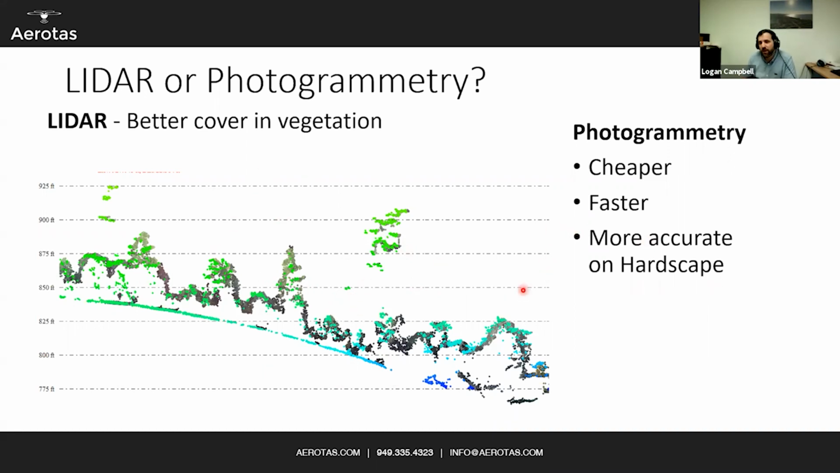Sometimes people say, well, why don't I just use LiDAR everywhere? Well, this is why. Photogrammetry is better, faster, cheaper. Even once you own a LiDAR unit, photogrammetry is going to be more accurate than your LiDAR unit, at least until there are more advances in LiDAR technology. That could be a couple of years out. We'll see. But for right now, photogrammetry is absolutely more accurate on hardscape, and LiDAR is better in vegetation.